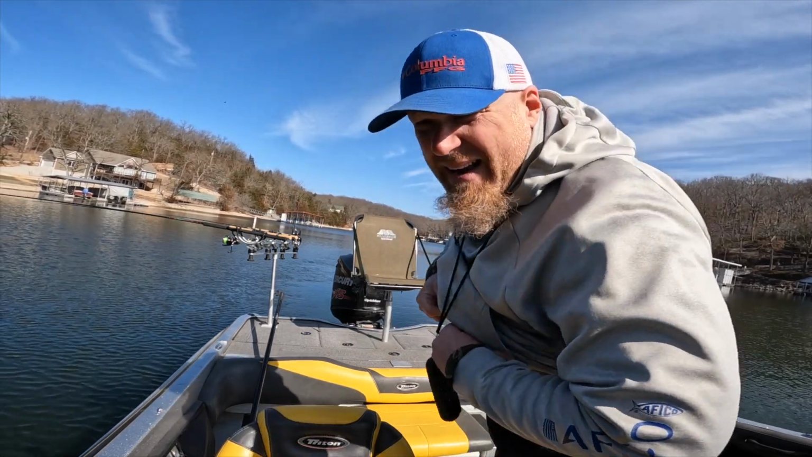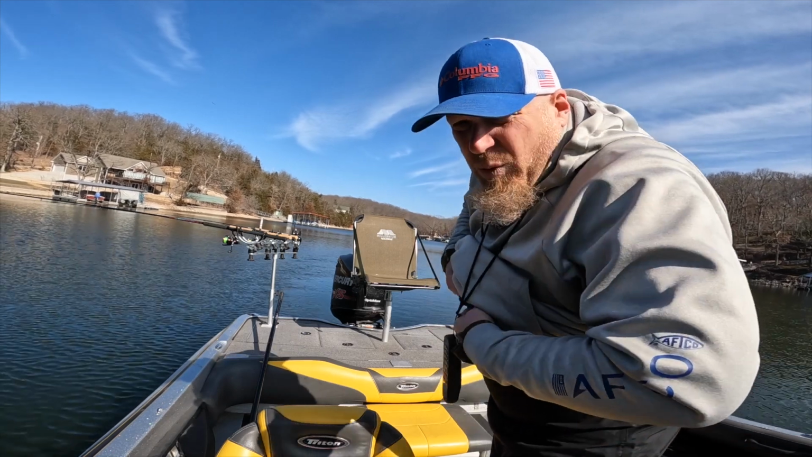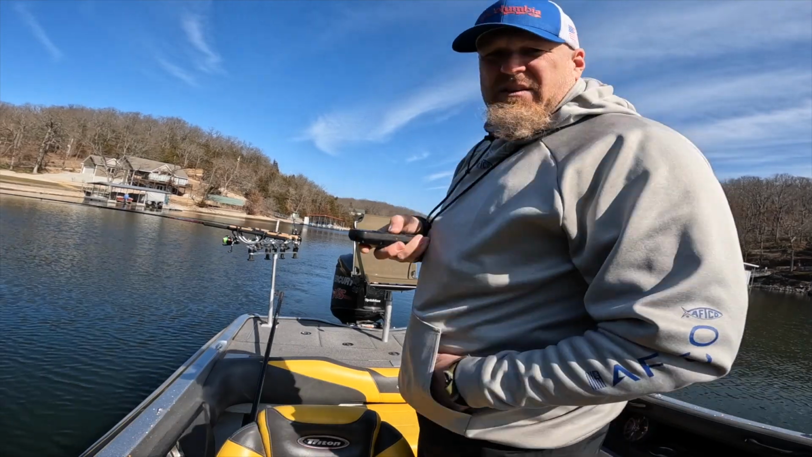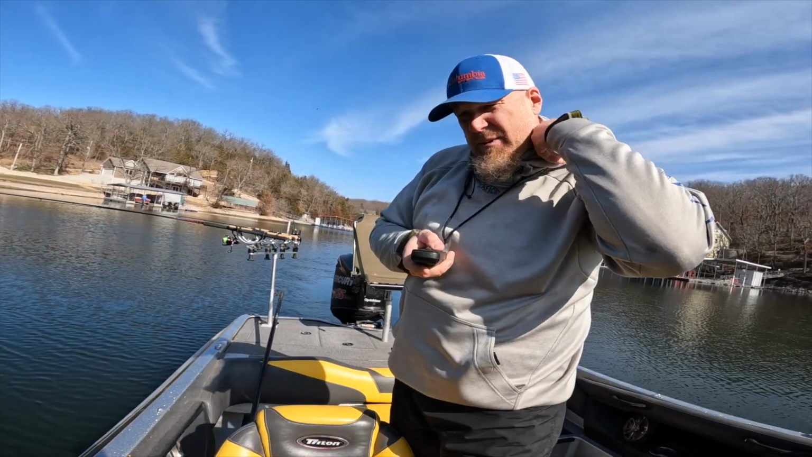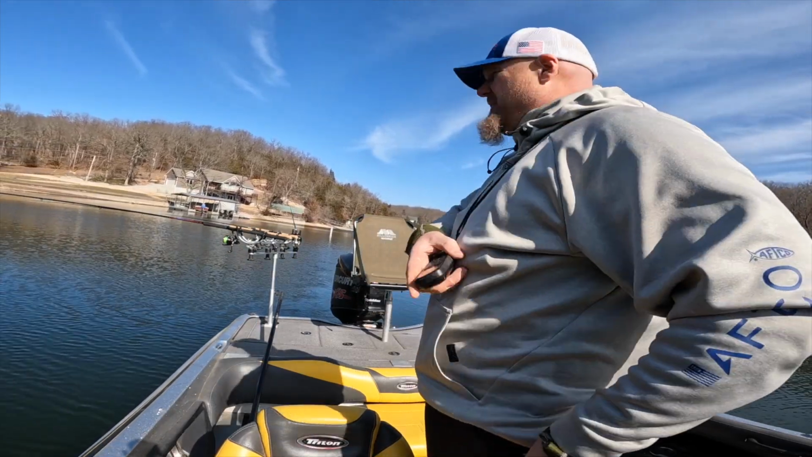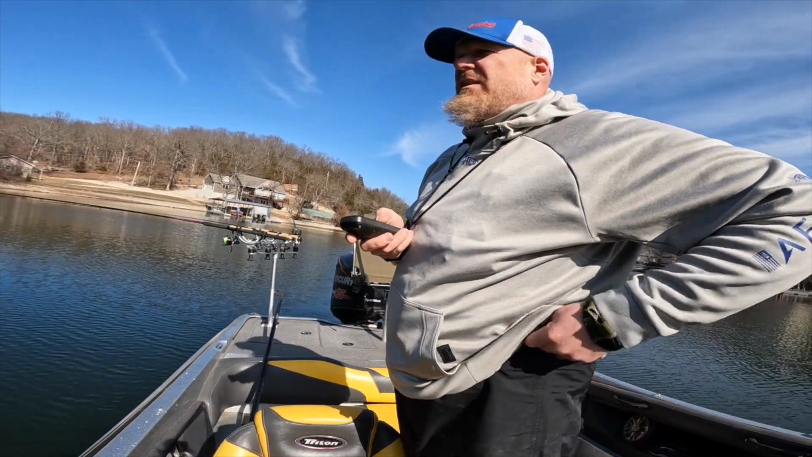Like I said, water temp right now where I'm at is 40.55 degrees. So it's definitely cold. So I think what I'm gonna do is make a turn here, go back down this cove one more time into the back here, and we'll probably call it a day after that.